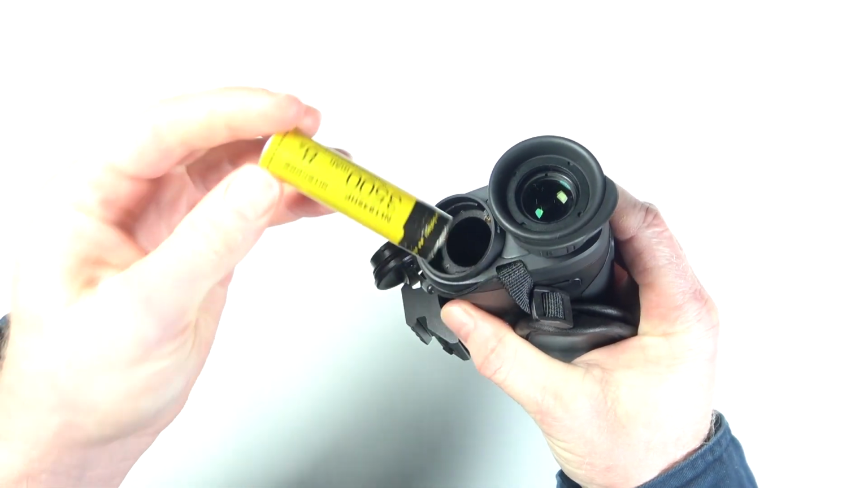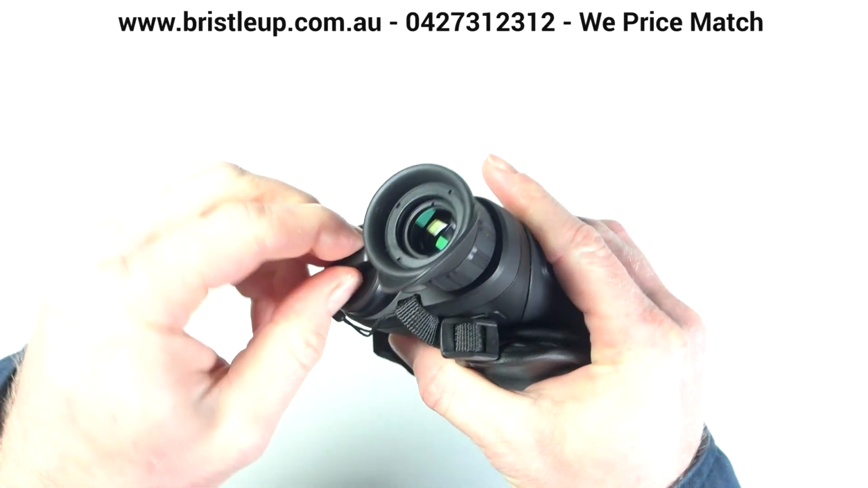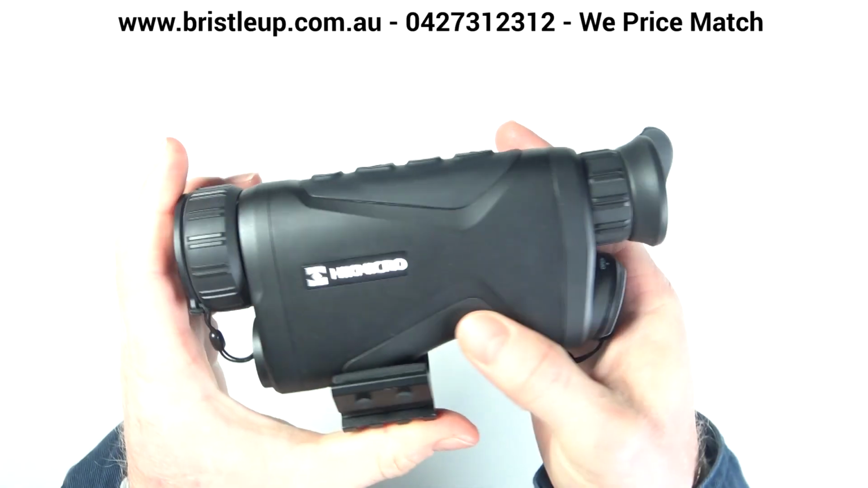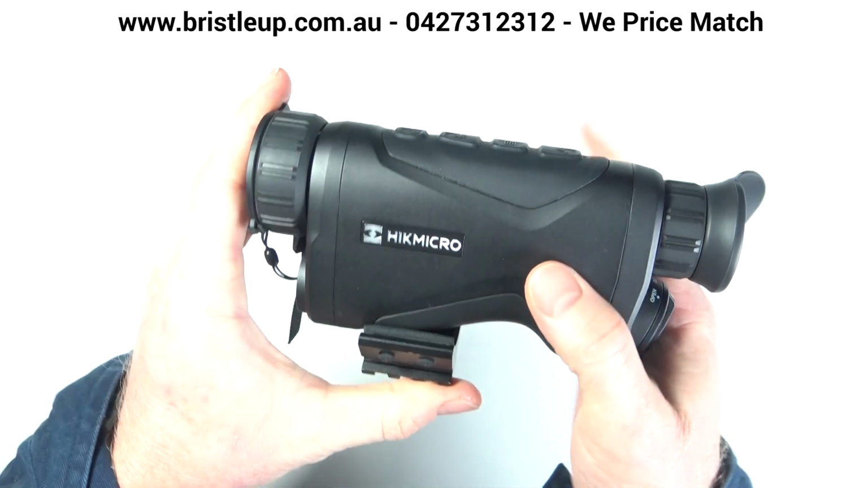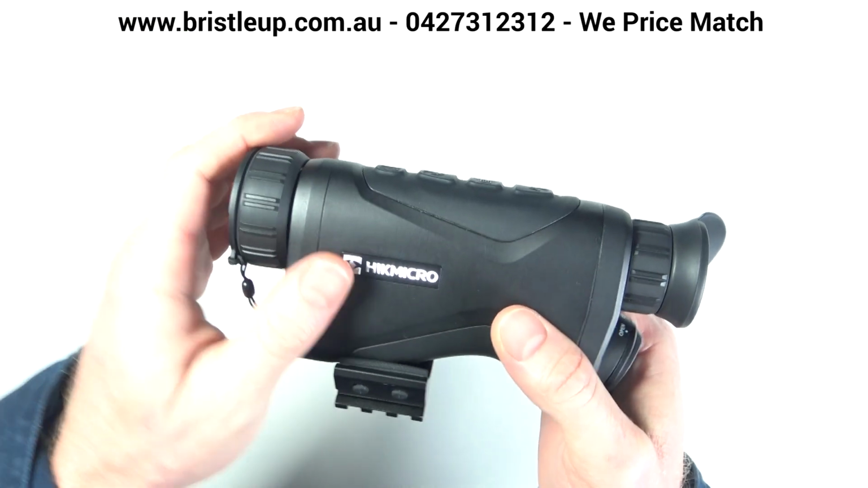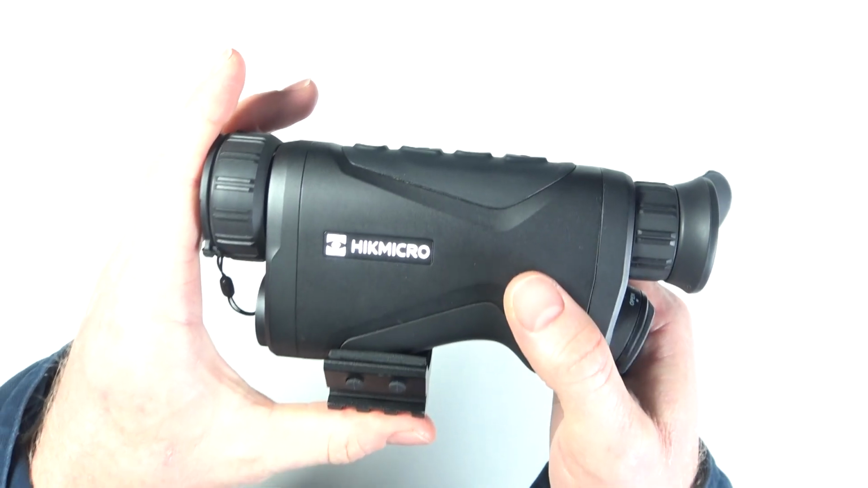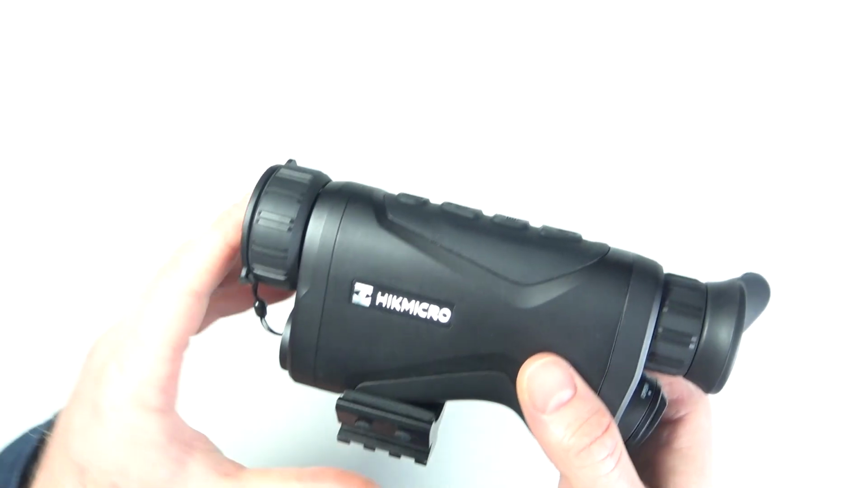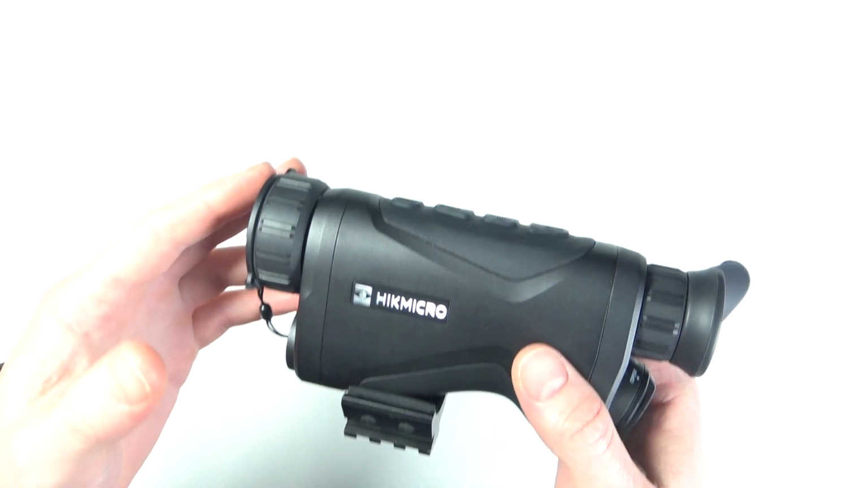Now I do prefer the Nightcore batteries. They do perform better in my opinion. So that's what I'm using in my unit here. Now this is a CQ35L. I think it's the best all-rounder in the series for remote mounting. Got a nice wide field of view, the 640 sensor, 20 millikelvin and all that. So I think this is one of the best all-rounders, which means it's going to be quite a useful unit in open country and thick country as well.